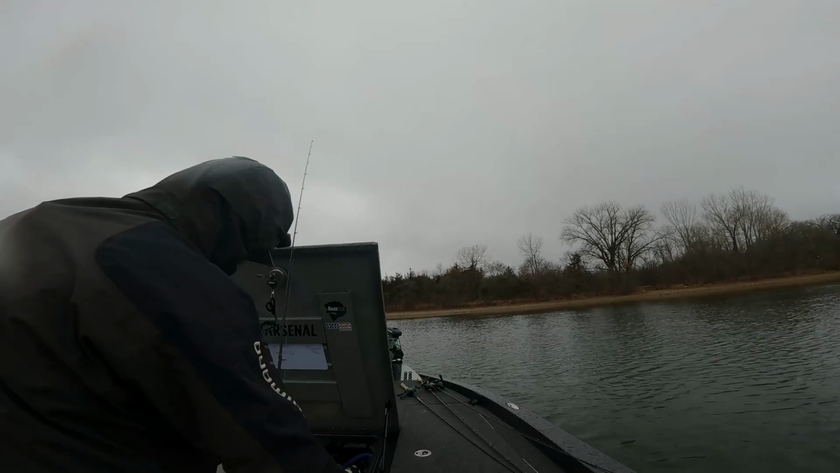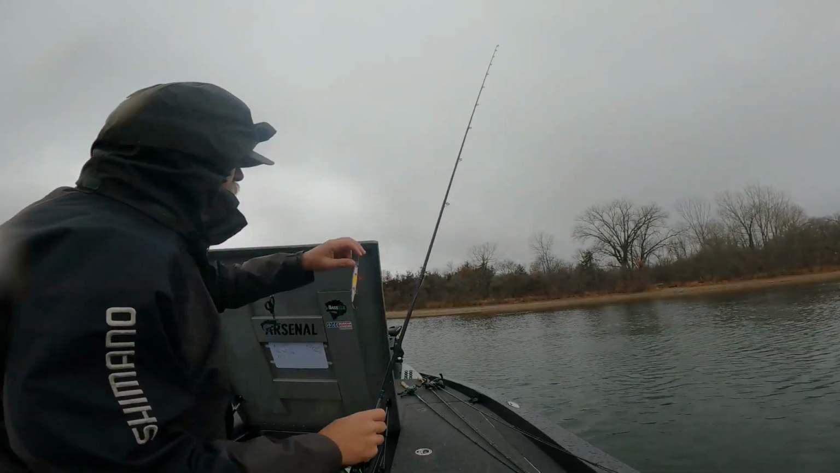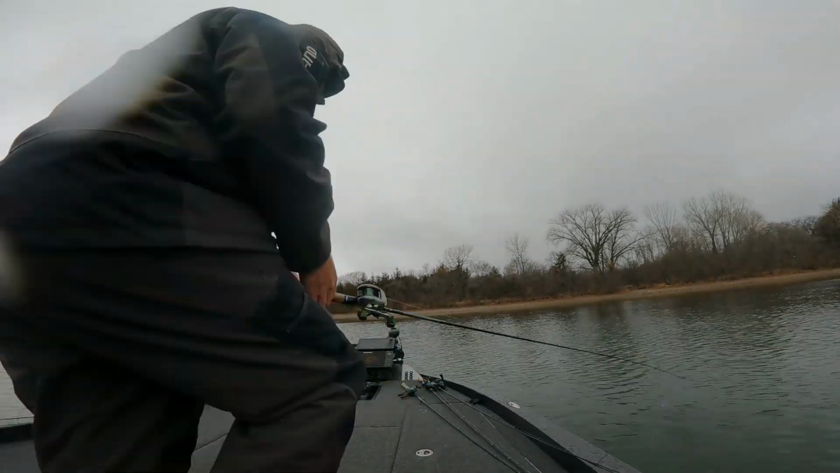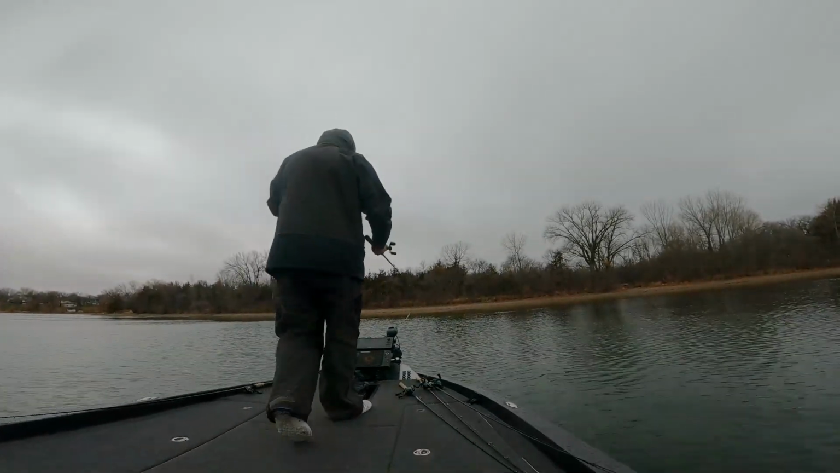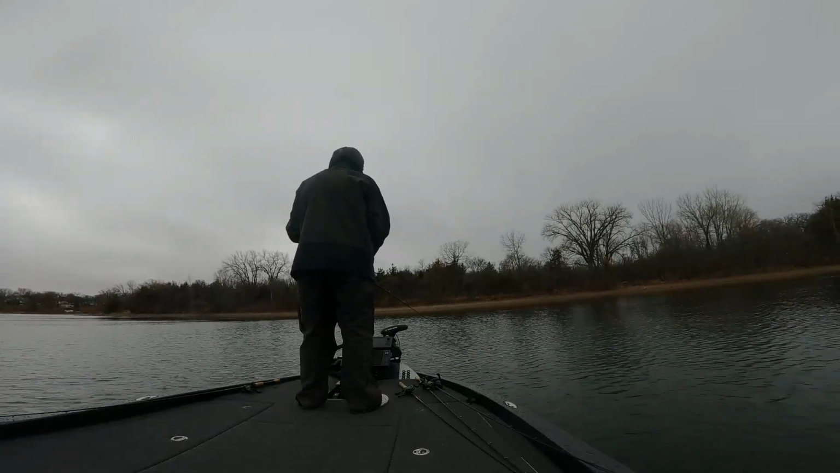Tried that a little bit, didn't get any bites, but I did see some fish kind of try the jerkbait on the Livescope, which made me think maybe there are some bass in this area. And that's why I decided to tie on a jerkbait.